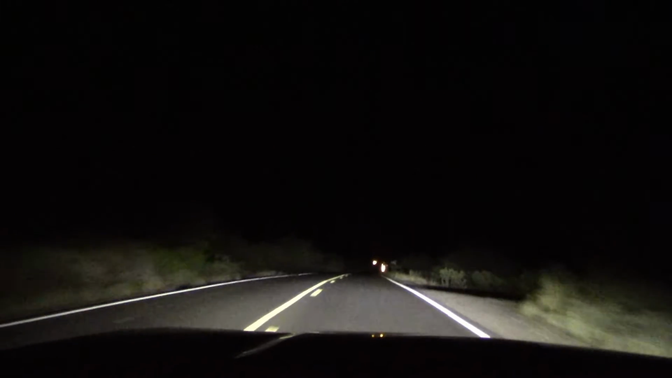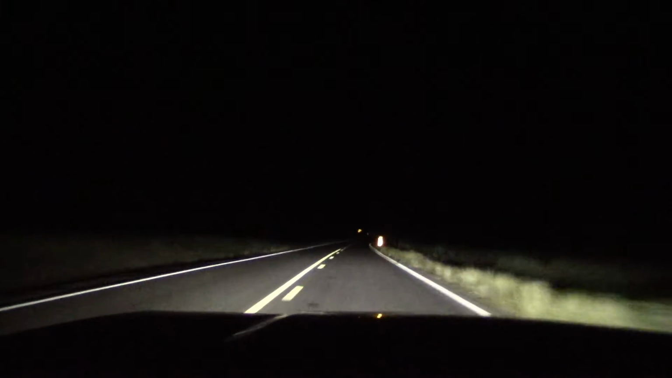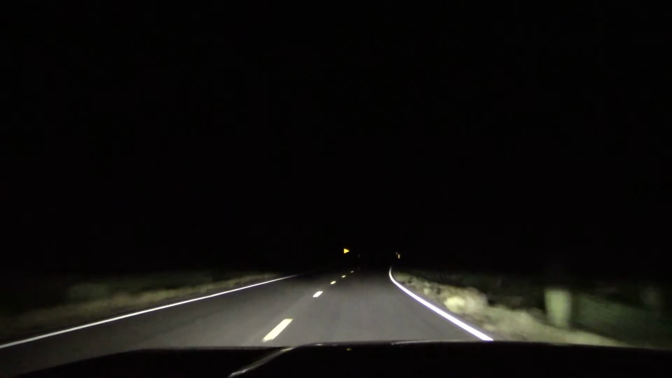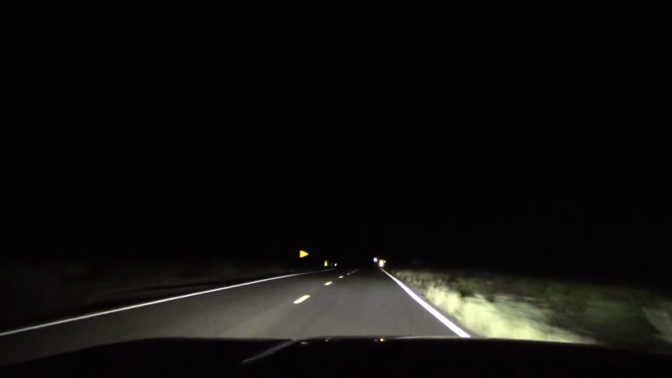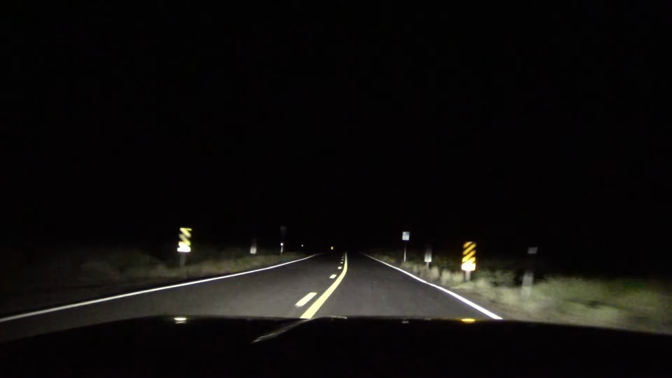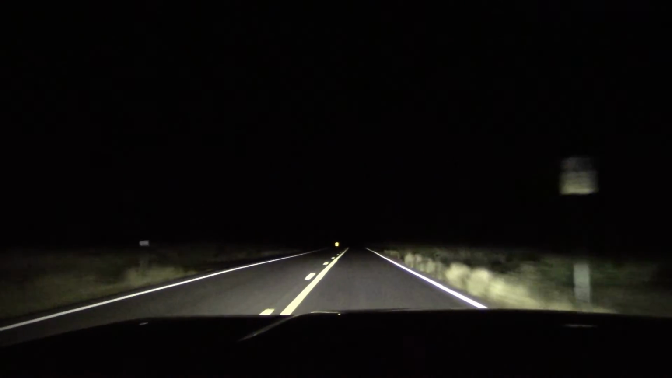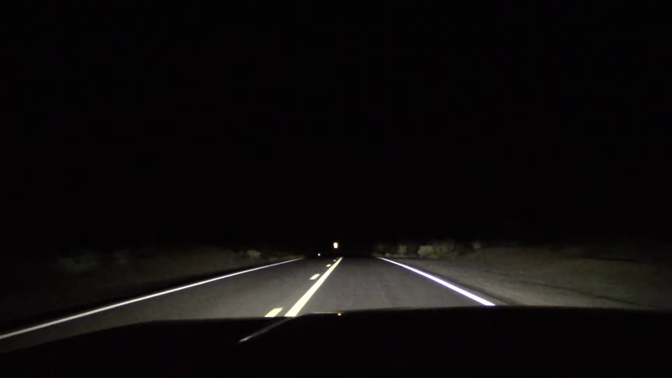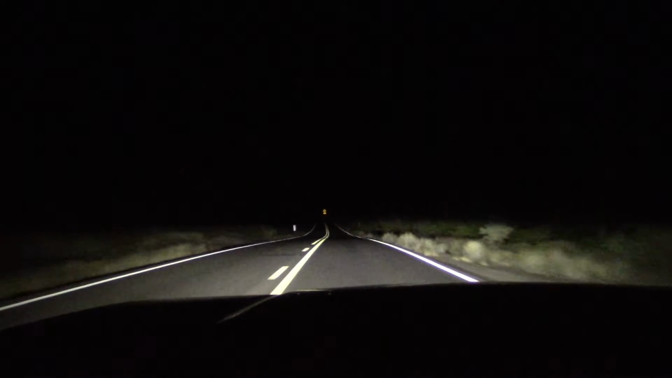I can see way ahead, but go to low beam, and I'm getting some serious concerns here. The light just isn't going very far, especially when you get into mild dips. With all the wildlife out here, if I hit a mountain lion, whatever, but I don't want to hit a skunk. Definitely not, and there are a lot of them out here.